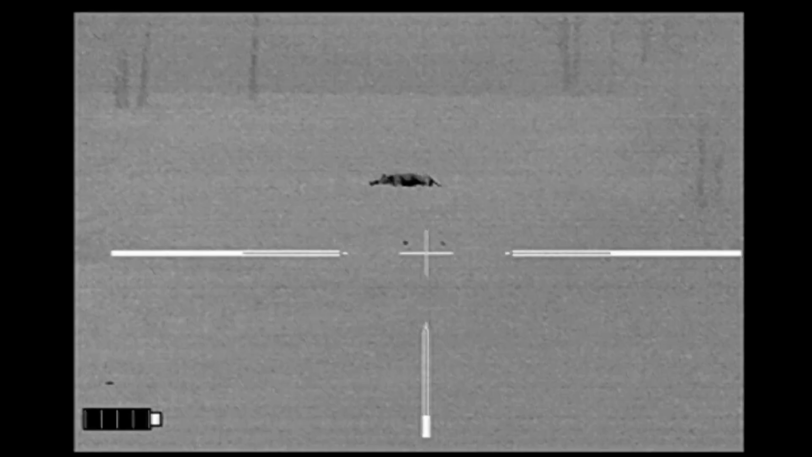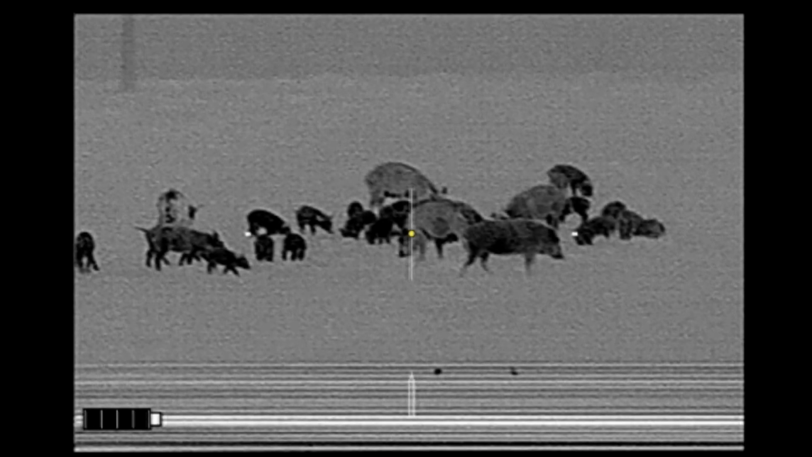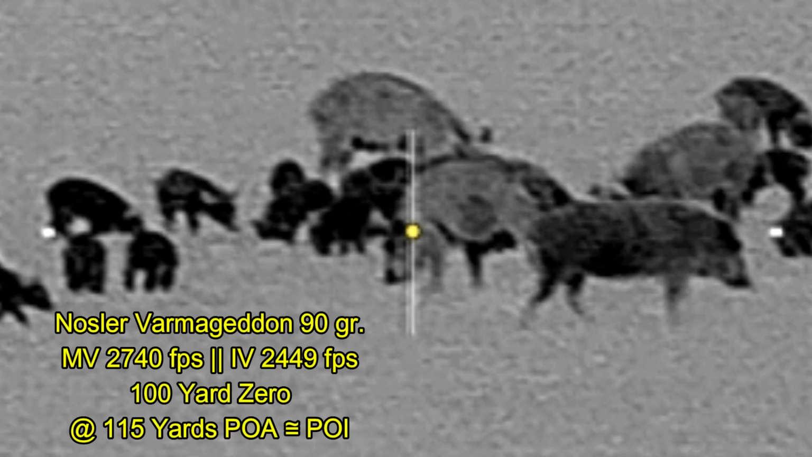So I decided to go ahead and go get the truck, drive around, and she is gone. I did not find any blood, and I did not find a blood trail. Although the shot here looks like it's going to be good. Here's a close-up of that. This should have been a perfect shot for the Varmageddon ammunition that fragments after it enters. But it was not a good shot on this hog.